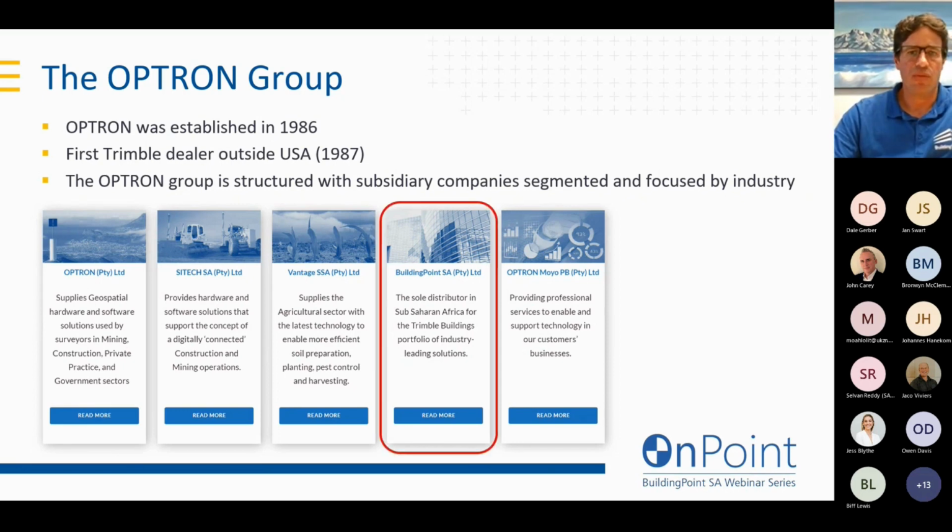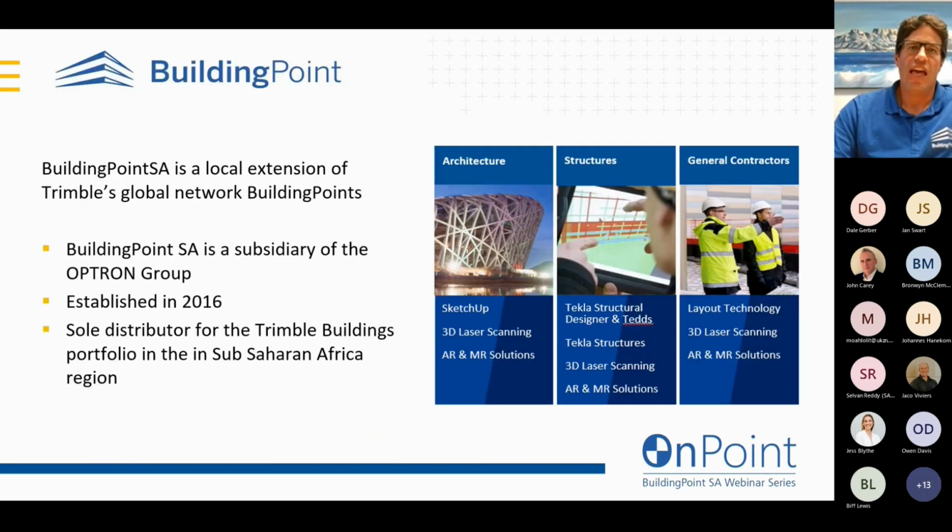And then there's the Building Point division. This is where I reside. We support and provide solutions to everybody operating in the AEC, so architecture, engineering, and construction space. You may be familiar with tools such as SketchUp and mixed reality and augmented reality, Tekla structural design software for engineers, and layout tools and 3D scanners for contractors. And then also the communication and collaboration platforms that help all these disciplines seamlessly work together as well.